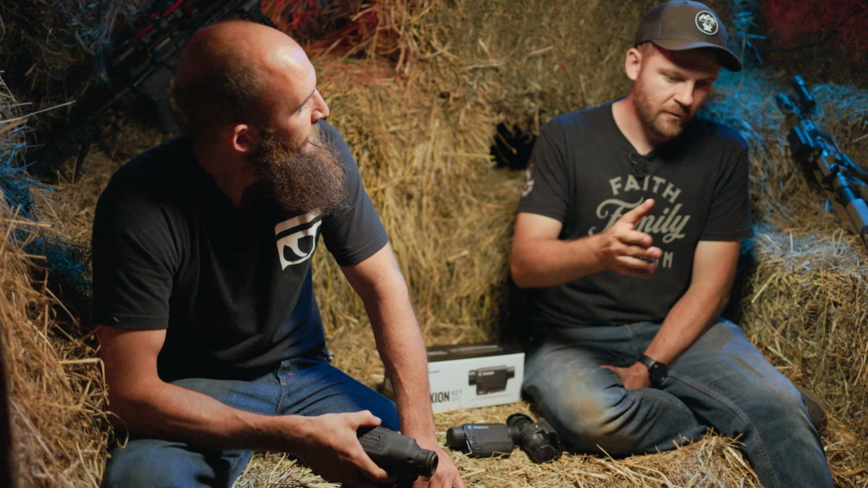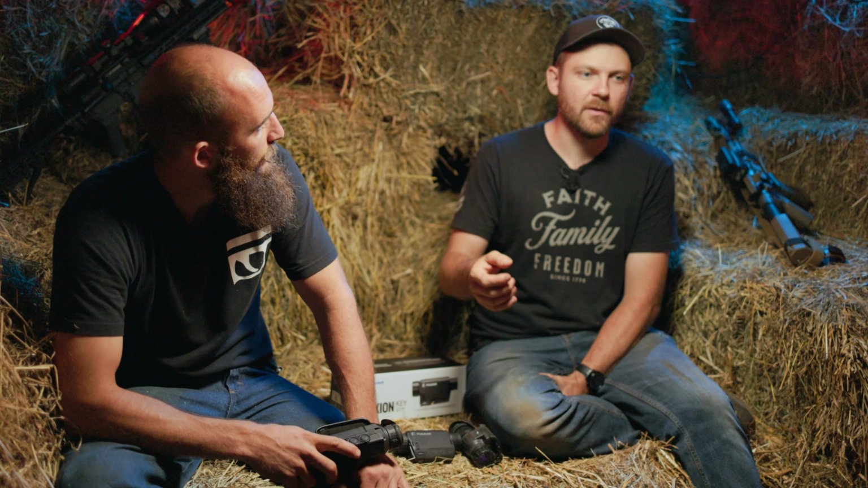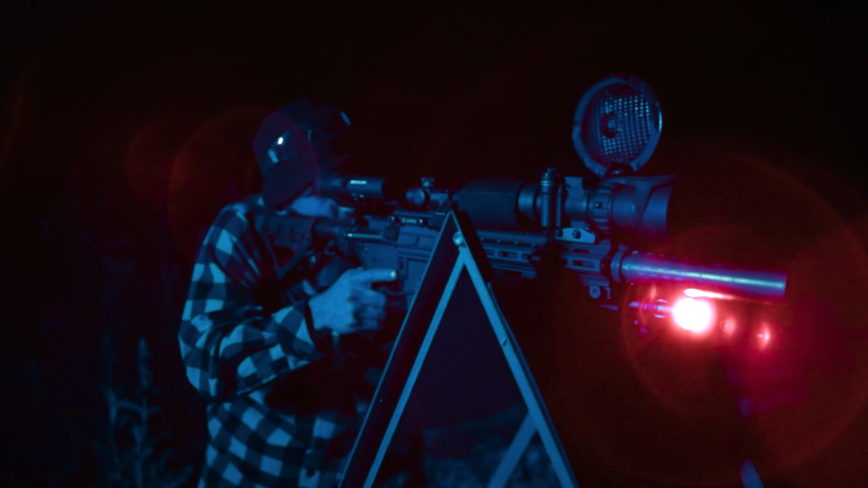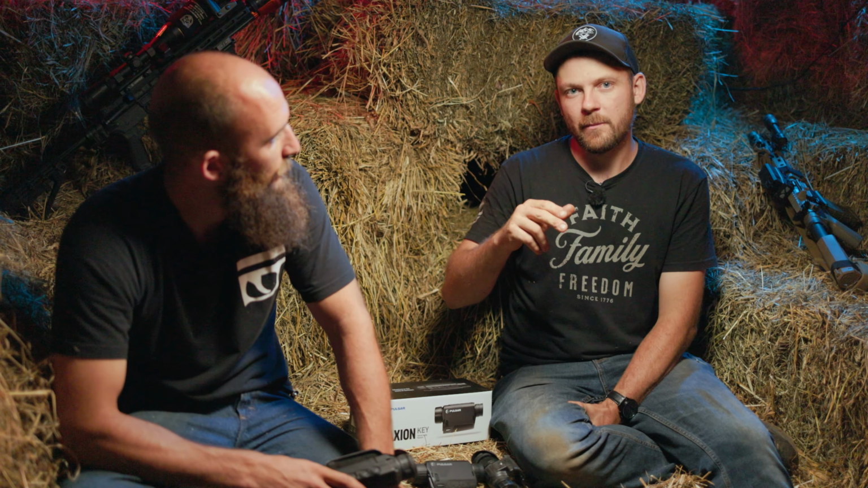And what we found is our friends that can get to the point where they can afford to take the plunge with the handheld thermal, some of them will run a night vision scope. You can often get into a night vision scope for less money. So if you don't have the budget to get a weapon-mounted thermal and a handheld thermal, you can get a handheld thermal. And then we've run optics, even like the Sightmark Wraith. They're not the best optic out there.